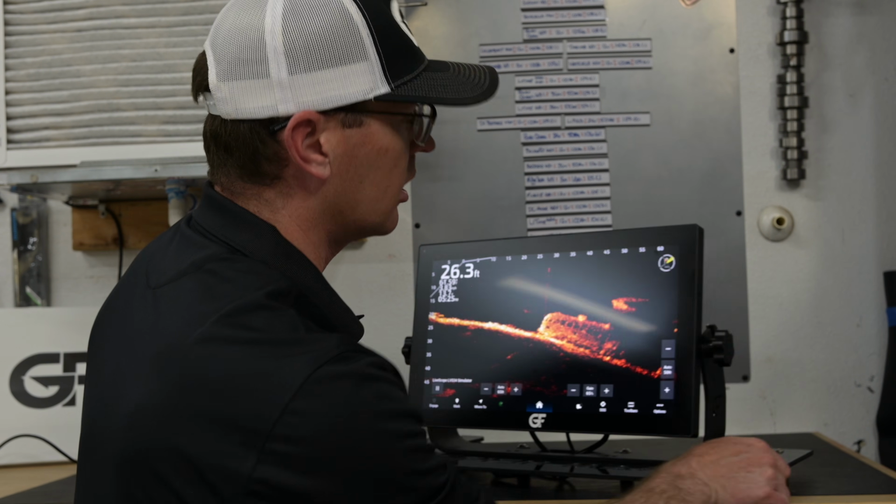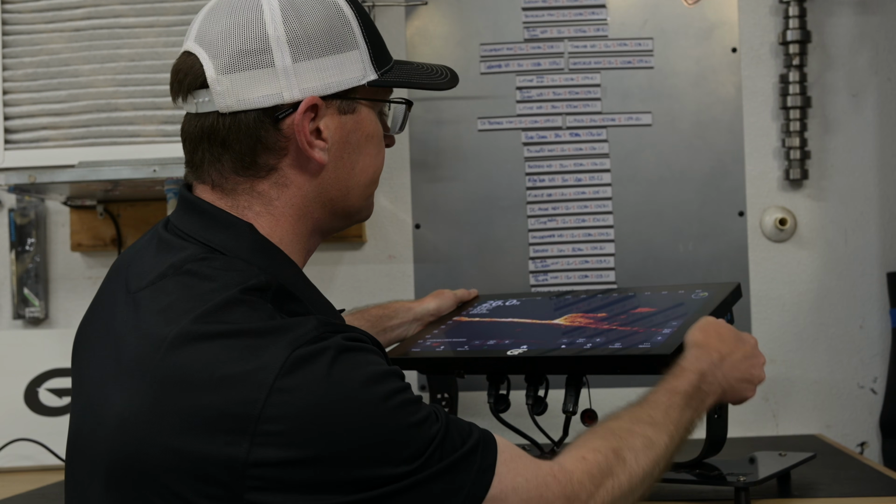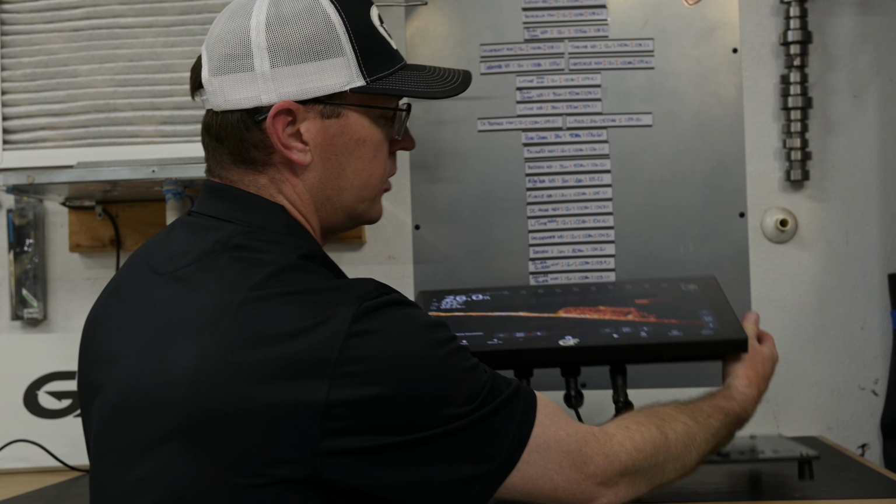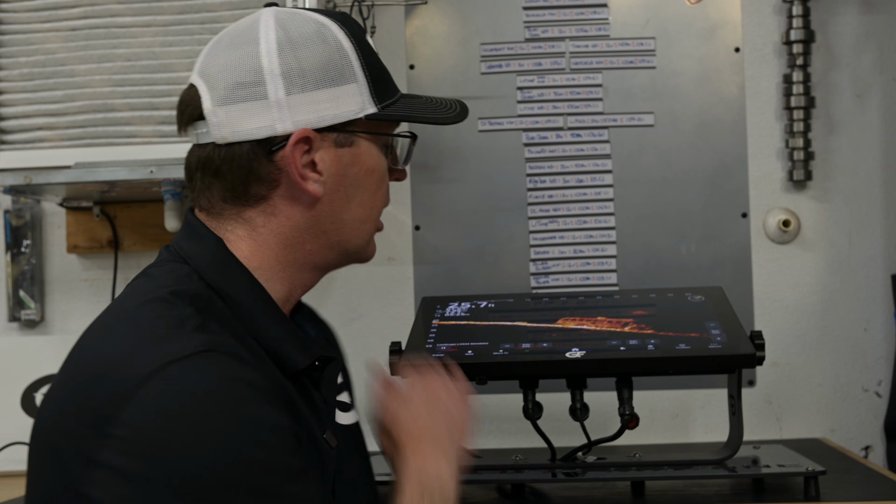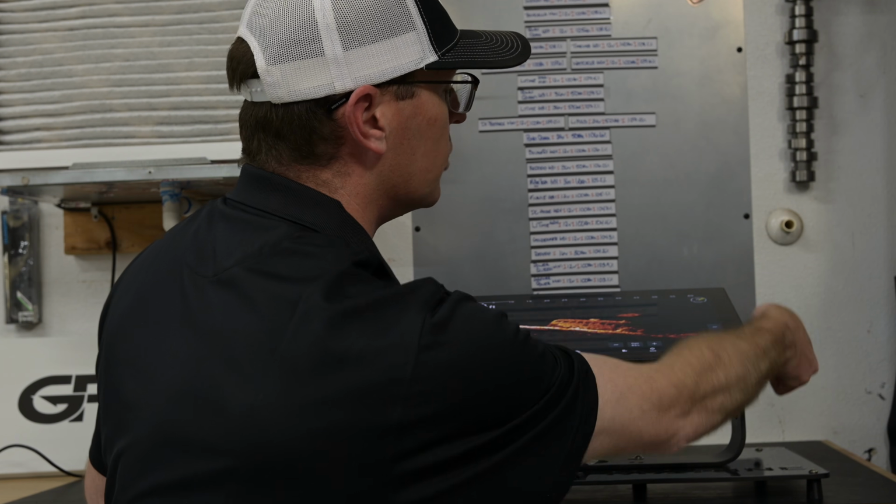So this is just on the lowest mount, and we're going to kick this thing almost all the way back here. And so if you're standing up on the bow, you can really lay it down fairly flat and get a good look at it. And then, like I mentioned, you can adjust it up 1 notch if you wanted to.